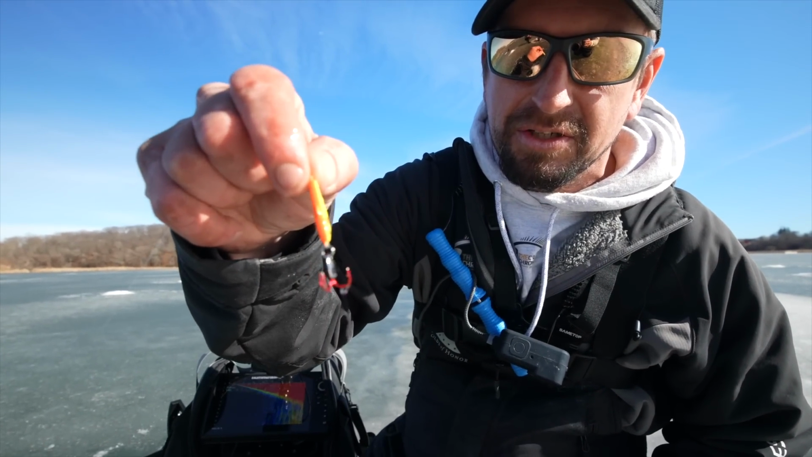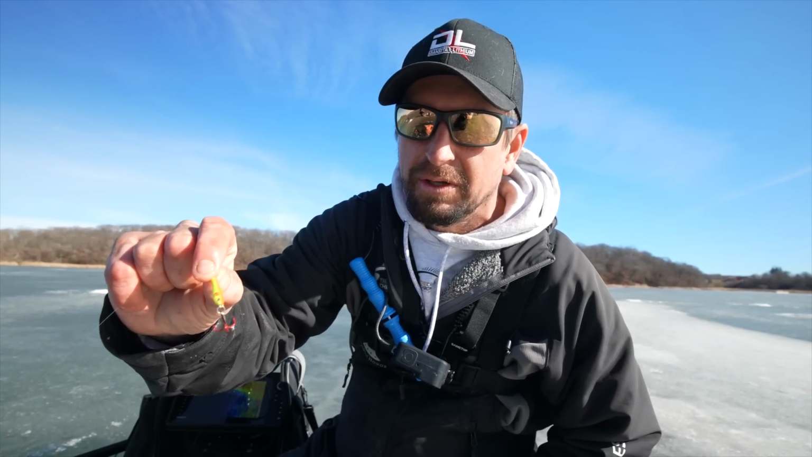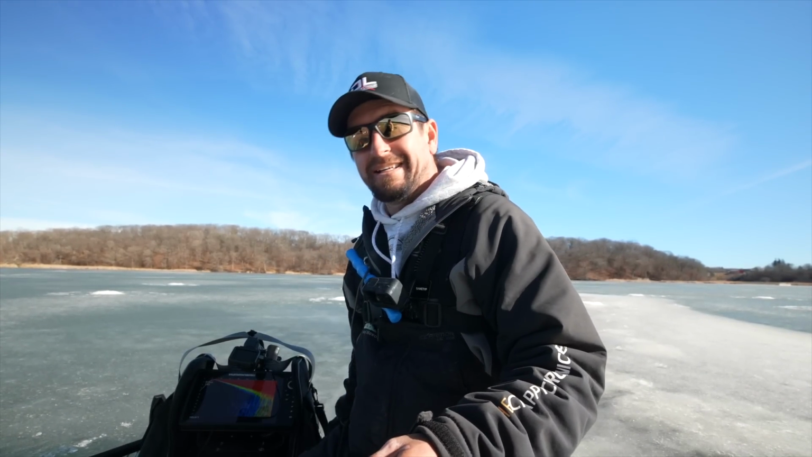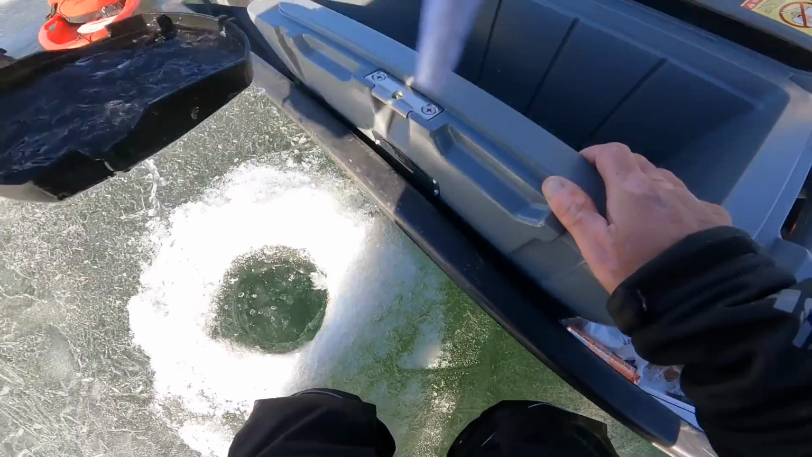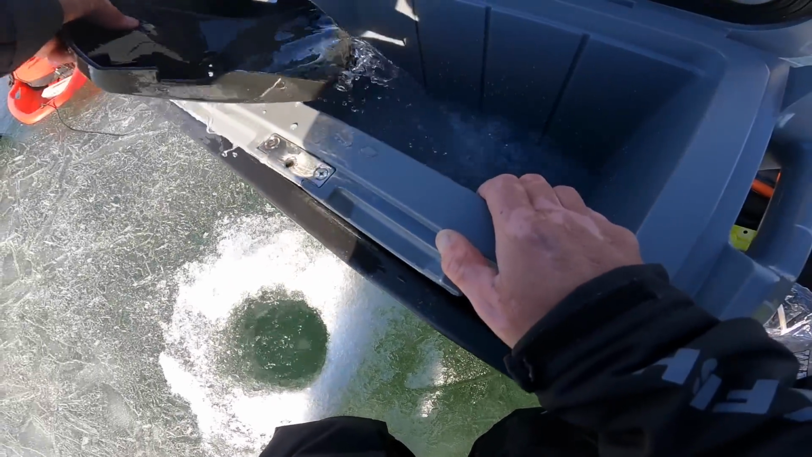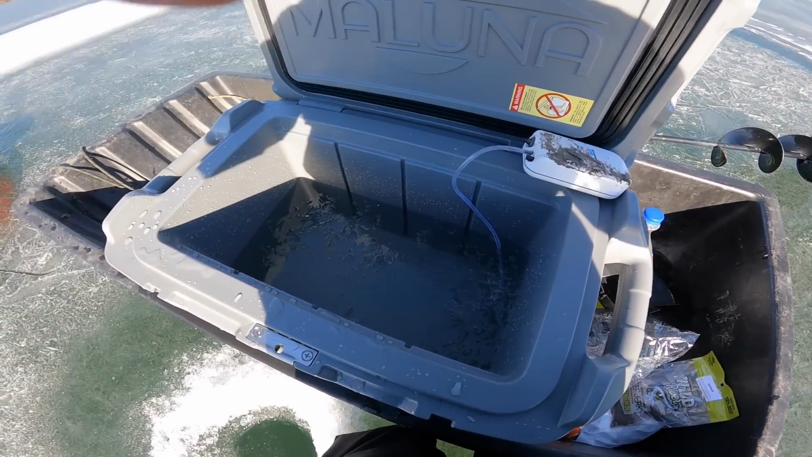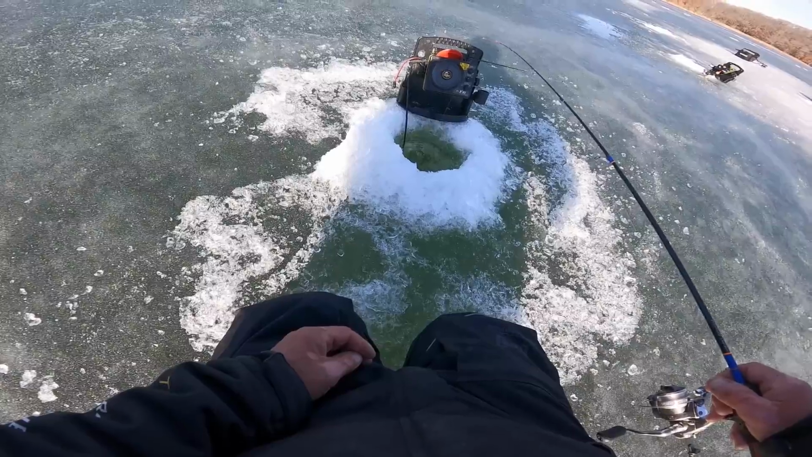But what we found to be the best bait so far is this chartreuse orange back pinhead, 1/8 ounce, super big hook on it, really good hook ratio. So I think if we can keep getting them to bite on this, it will be the ideal bait to catch them on. All right, we got the live well ready for when we do catch big mama. We can set her in there and she'll be safe, taken care of, so we can release her.